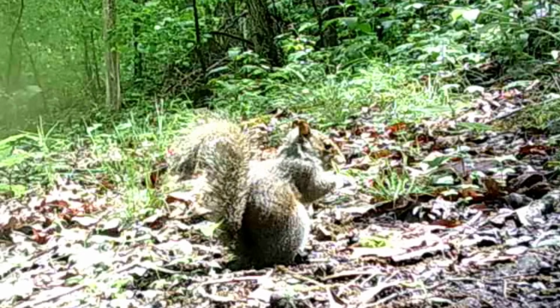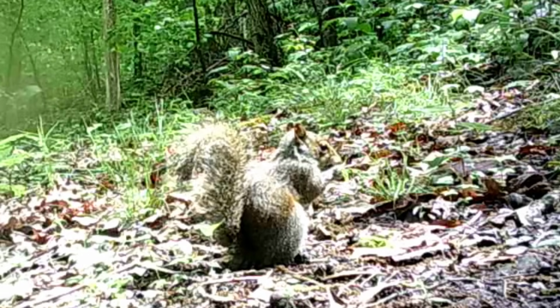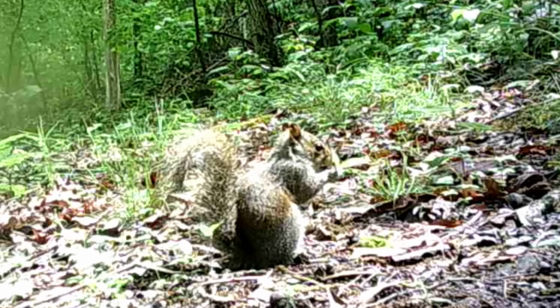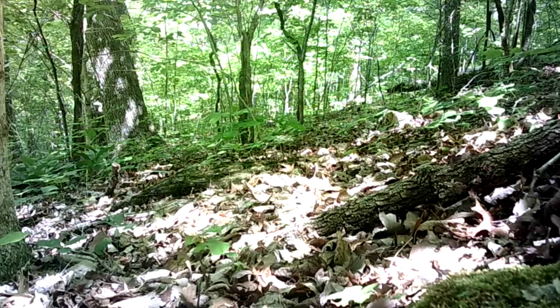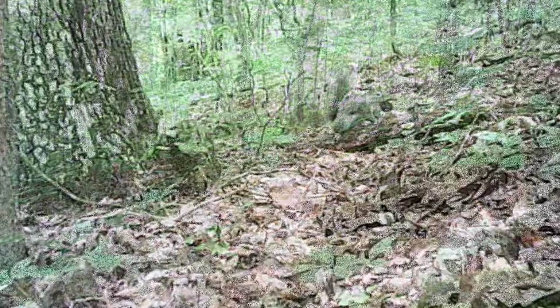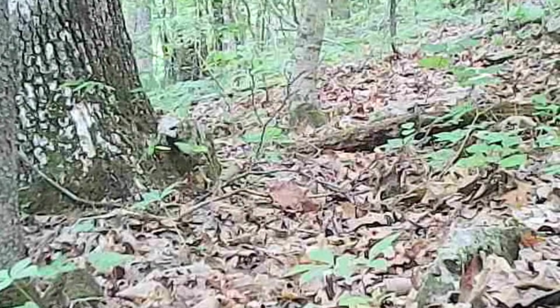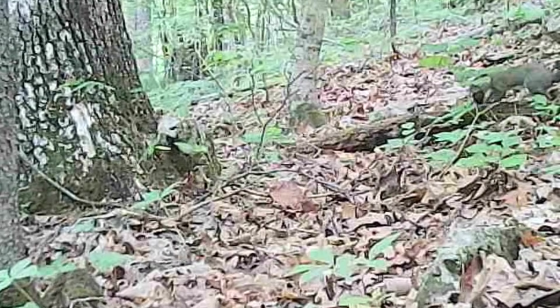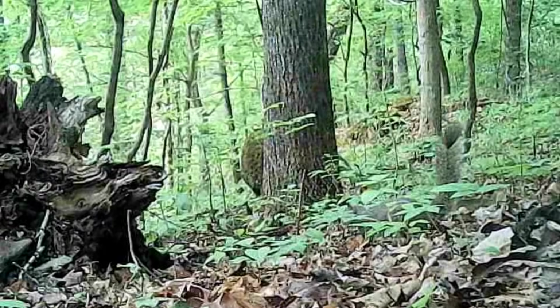But it's time for the squirrels. They love it too. They have a good time all day long. And they're comical to watch. So relaxing too.